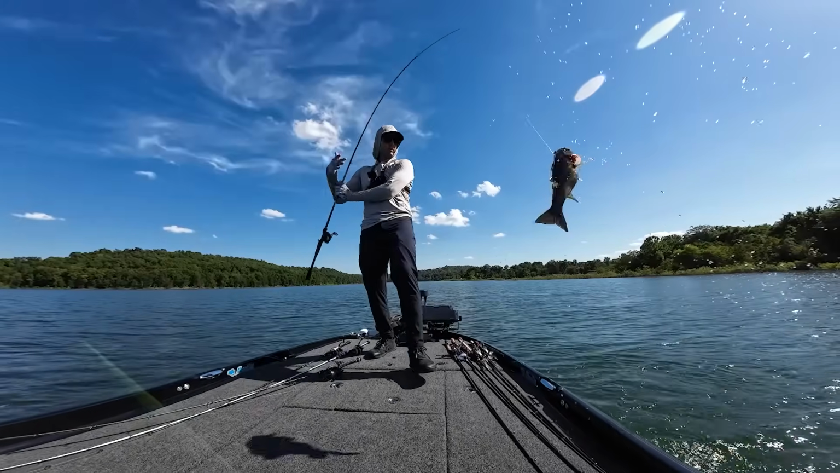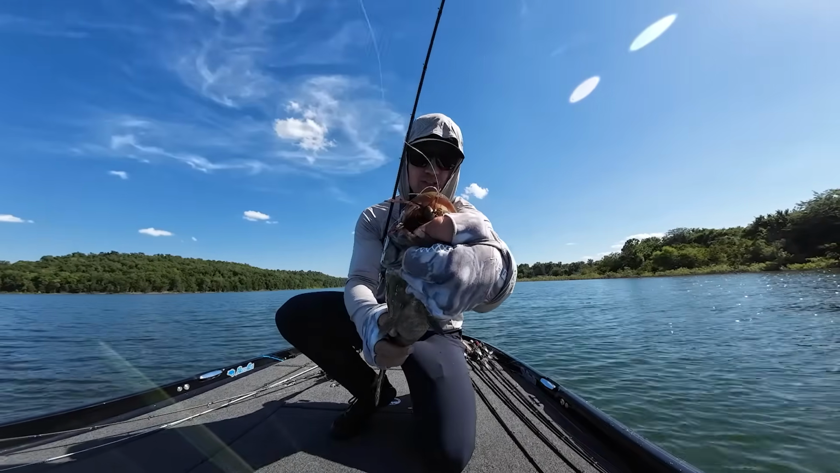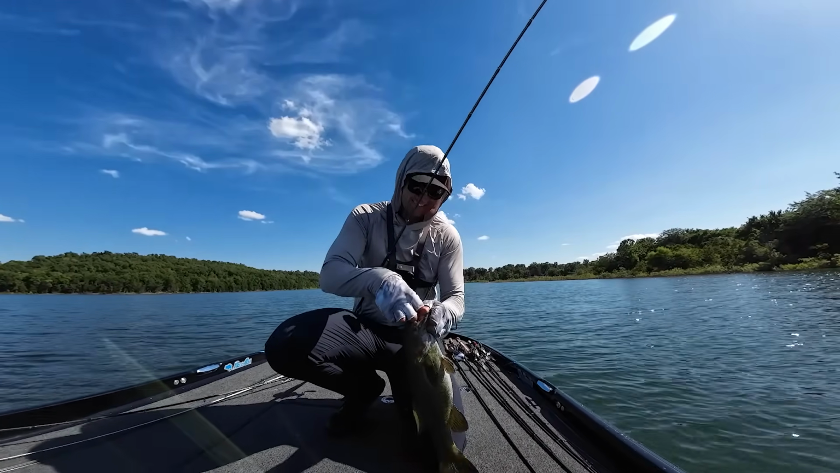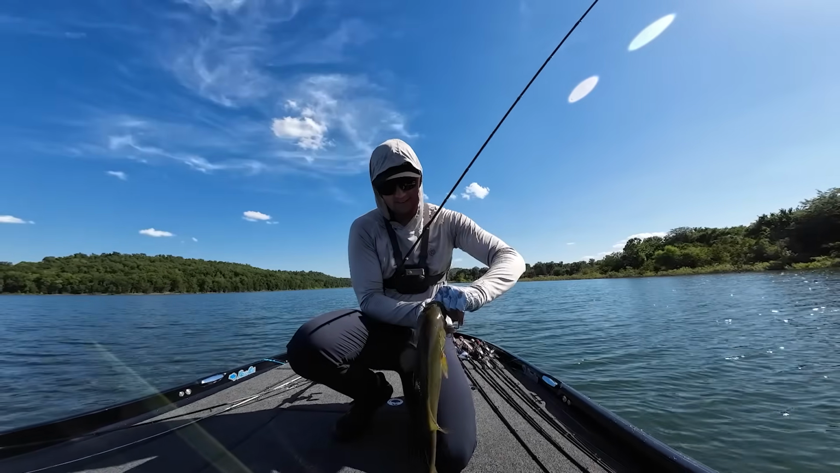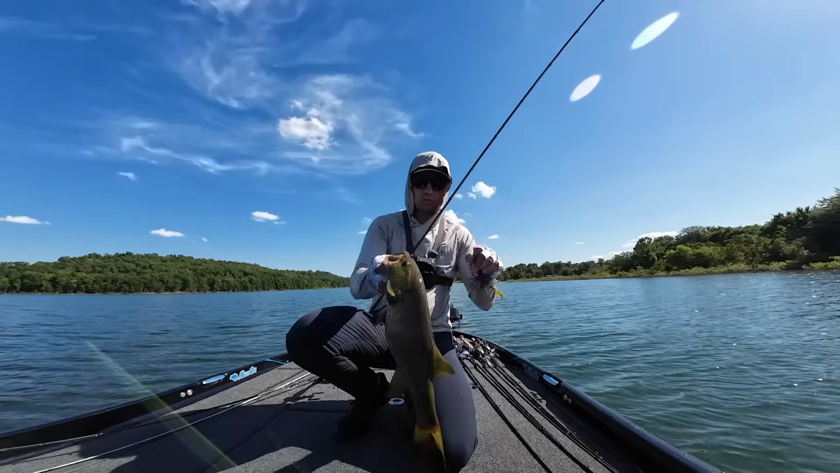That's a big smallmouth too. My goodness, look at that thing. Beautiful fish there on that Fish the Moment offshore jig. That's a big smallmouth right here. Oh my gosh. Right on that isolated rock pile. These fish are definitely on the rock piles more so than the brush, that's for sure, especially these smallmouth.